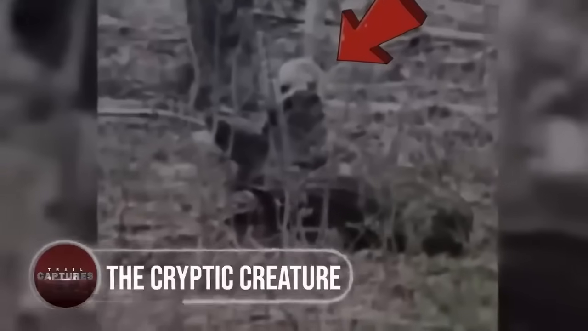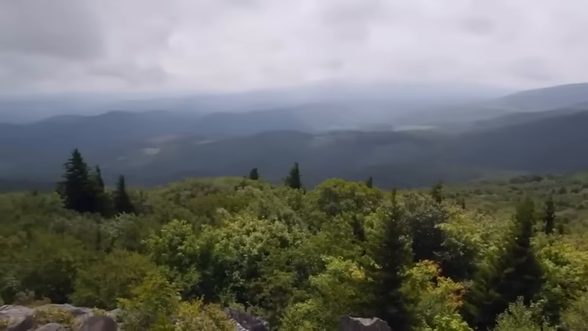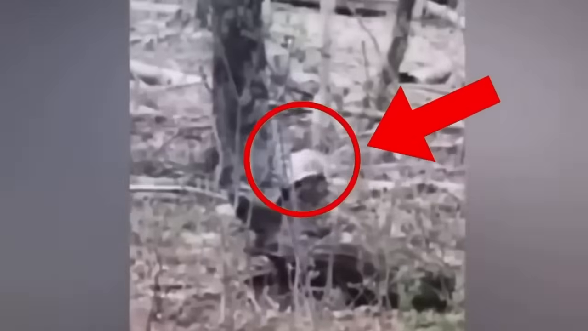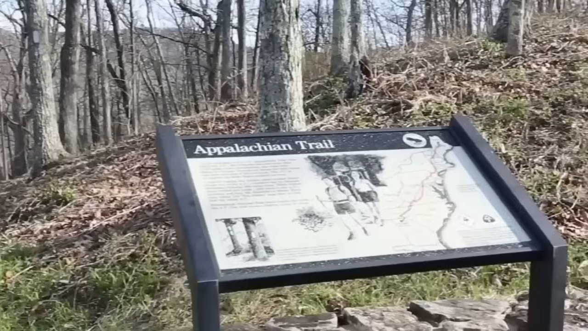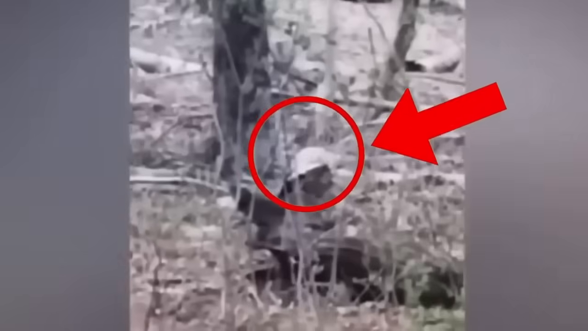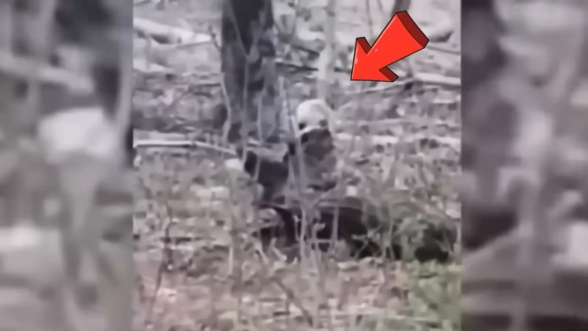The cryptic creature. It's about the Appalachian Mountains in North America, where nature's secrets take a bizarre turn. A passionate nature enthusiast ventured out on the Appalachian Trail, seeking peace amidst diverse wildlife. But what he encountered left him utterly astounded. A creature unlike any other.